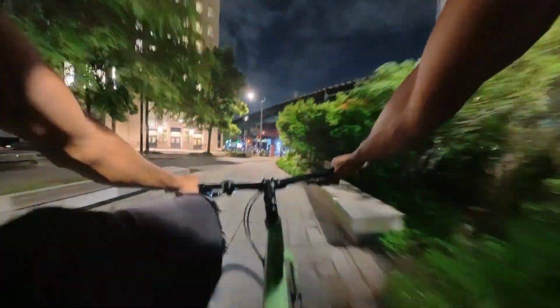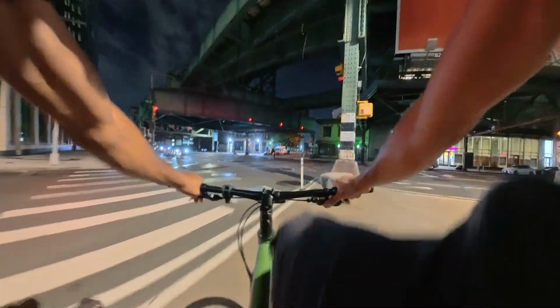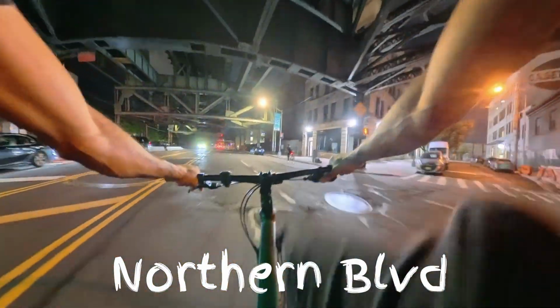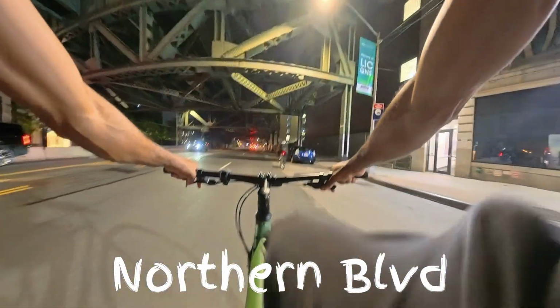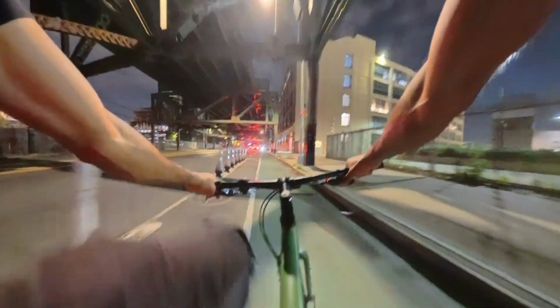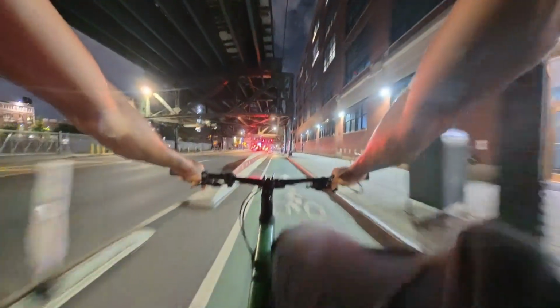All right. Now we got to get across this. We have the light. Kind of, sorta. Alright. Yep. I didn't do my Strava, so unfortunately didn't record this.